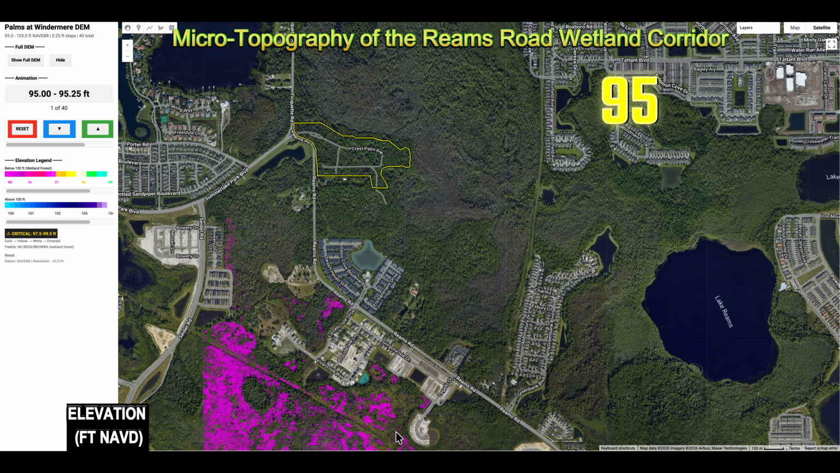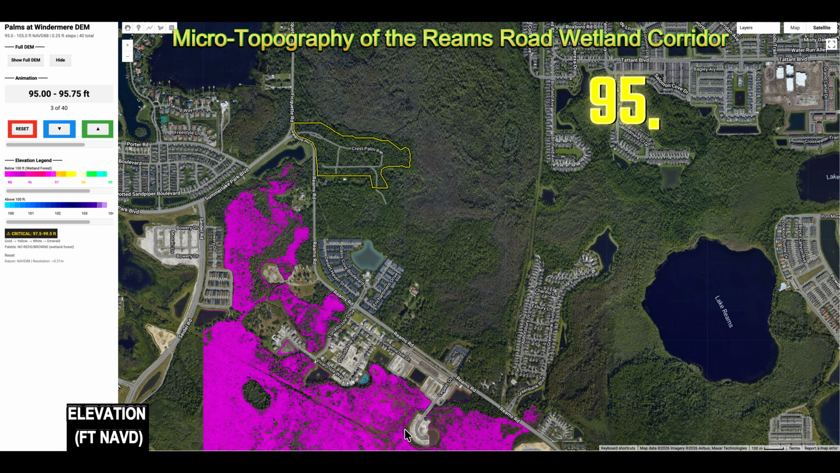This video shows ground elevations in the Reams Road, Fiquette Road, and Summer Lake Park Boulevard area of southwest Orange County in Florida. This area experienced significant flooding during both Hurricane Ian in September 2022 and Hurricane Milton in October 2024, when Reams Road overtopped at 3 locations with water flowing south.